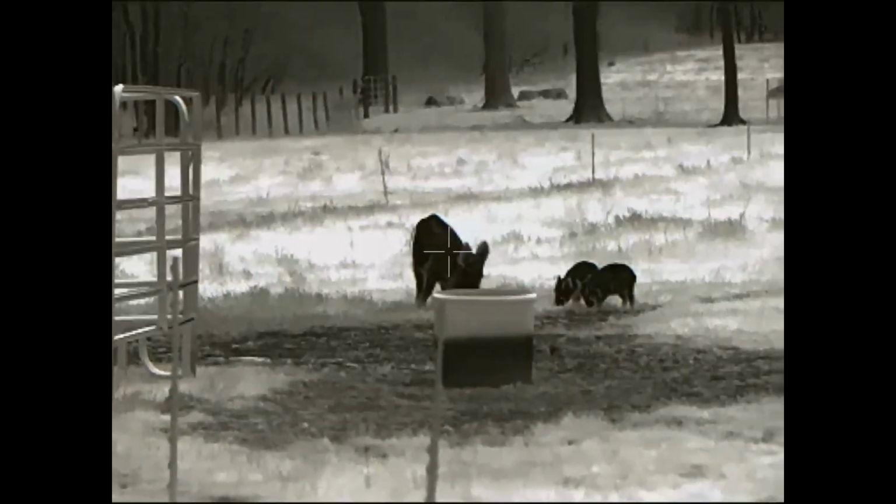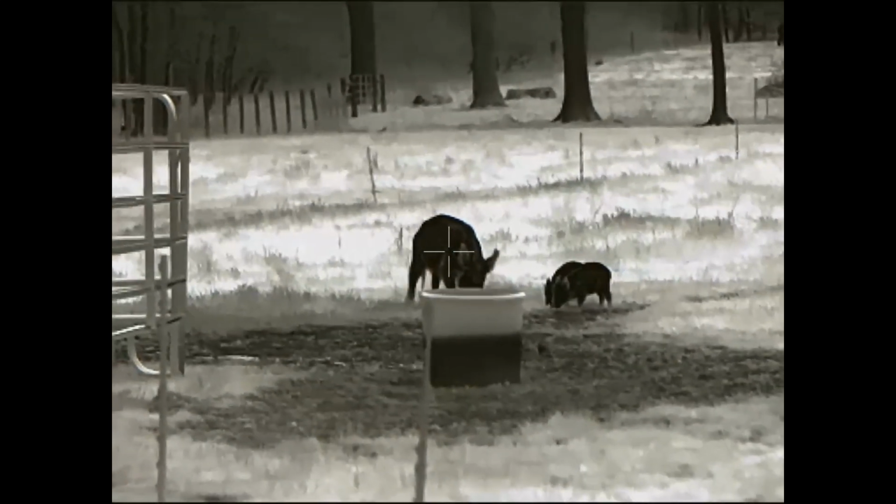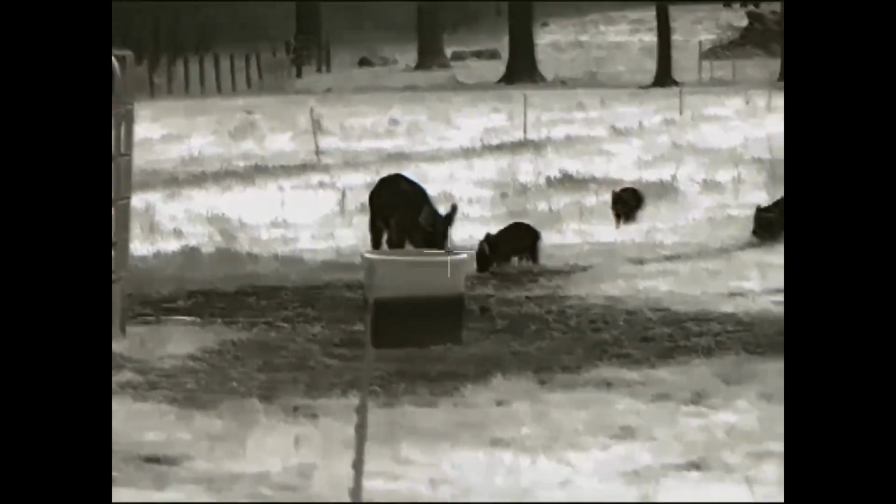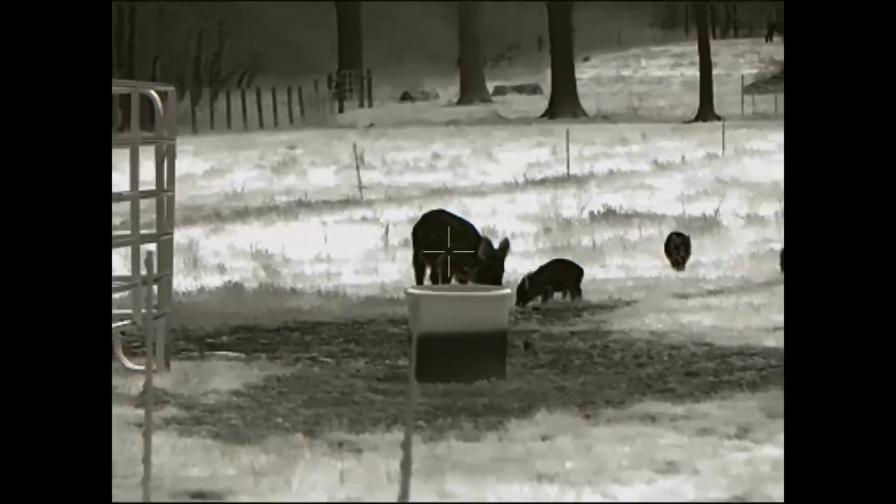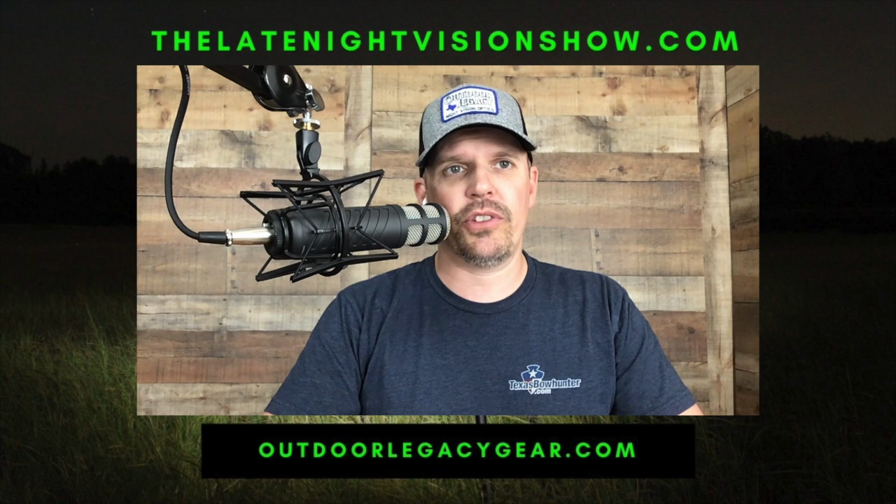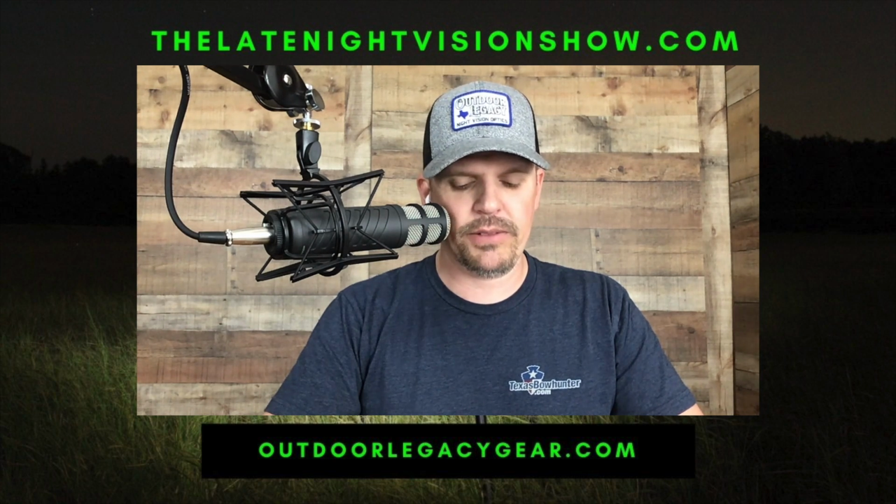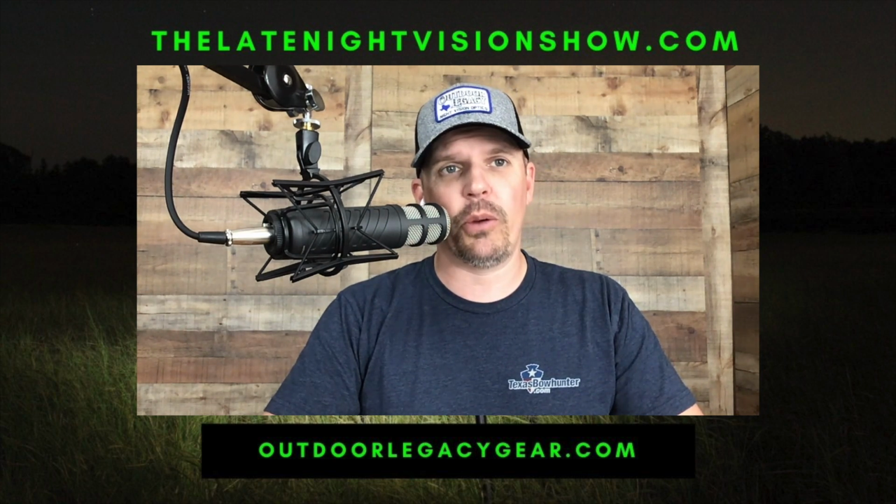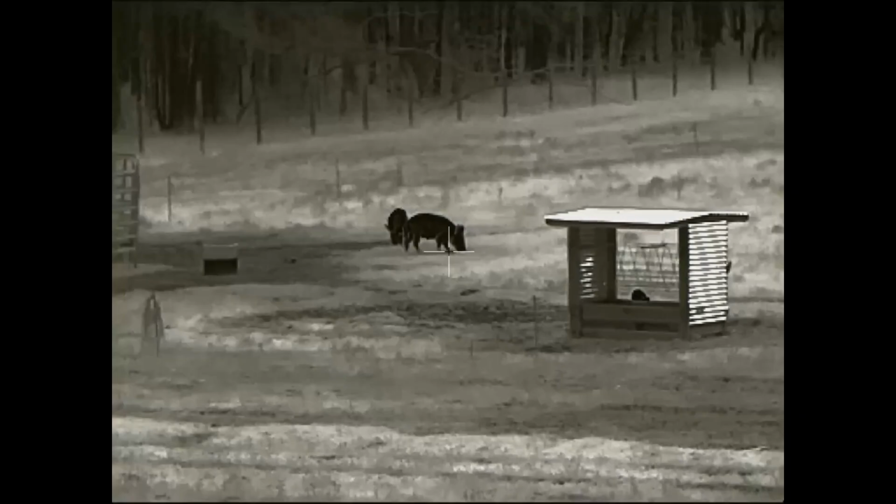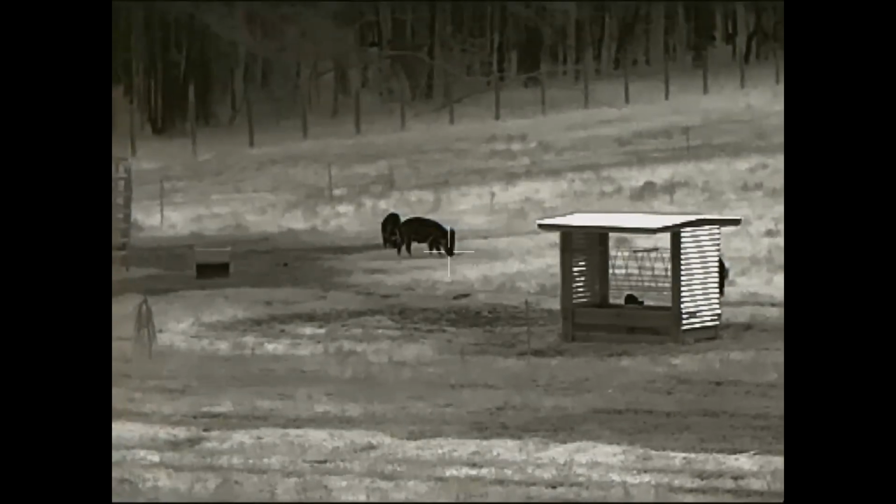It's also got an external USB adapter, so any normal USB external battery you can plug into the side of it. Estimated battery life is around 3 to 3.5 hours on two CR123A batteries. Operating temperature is from plus 4 degrees Fahrenheit up to 122. It is IP6 rated, water resistant.